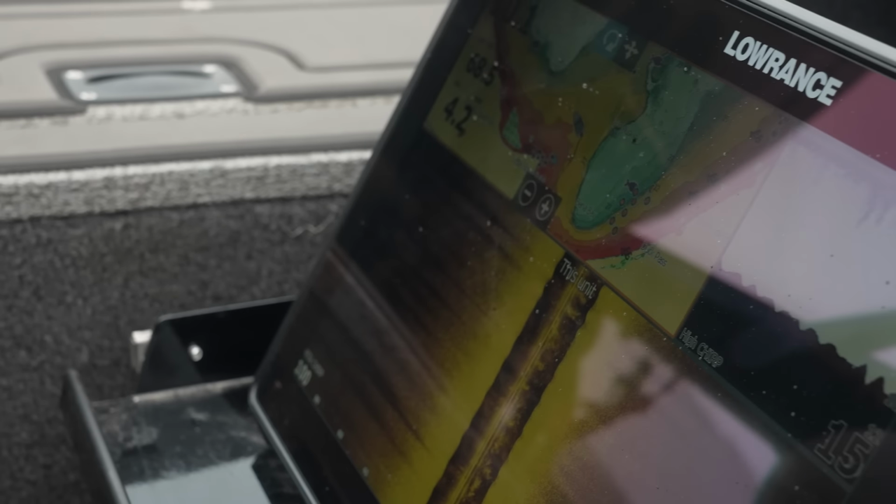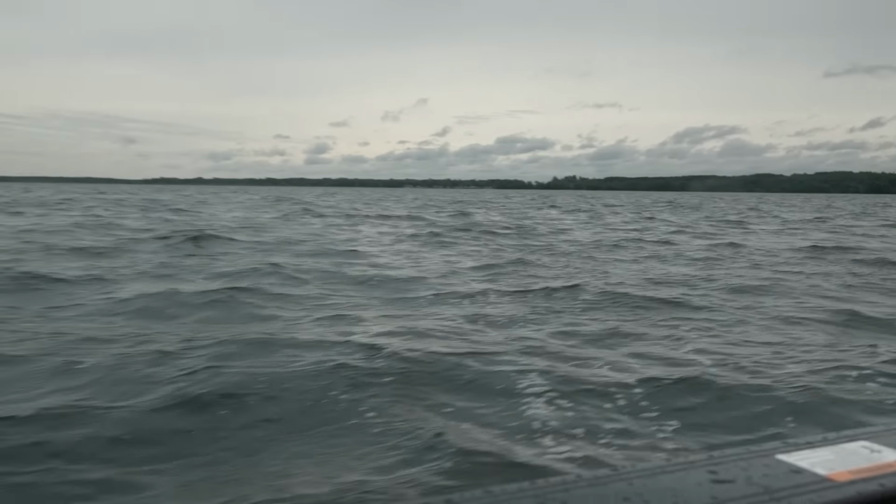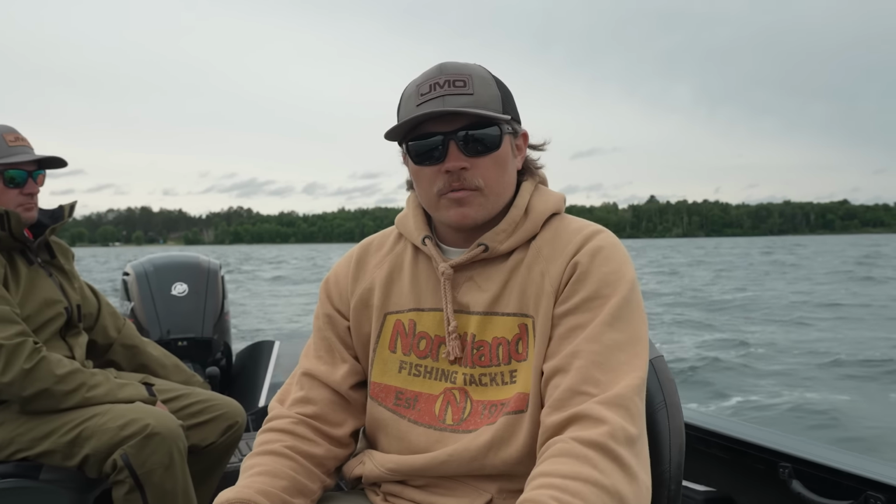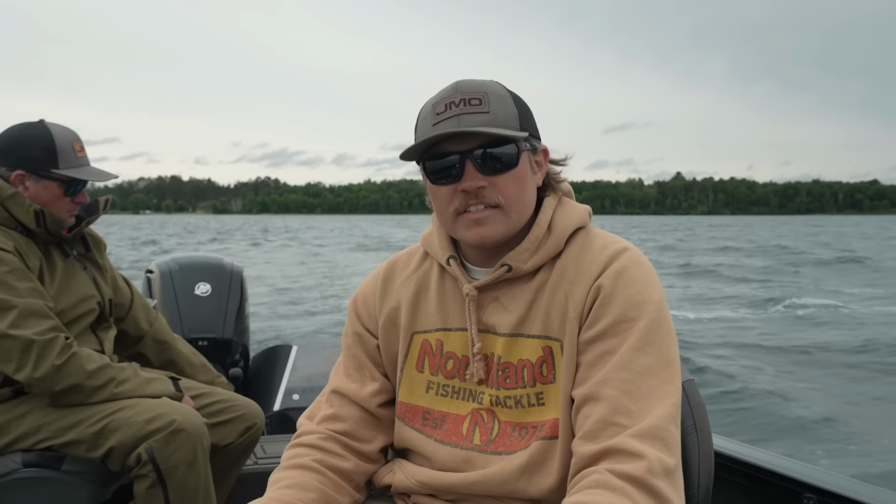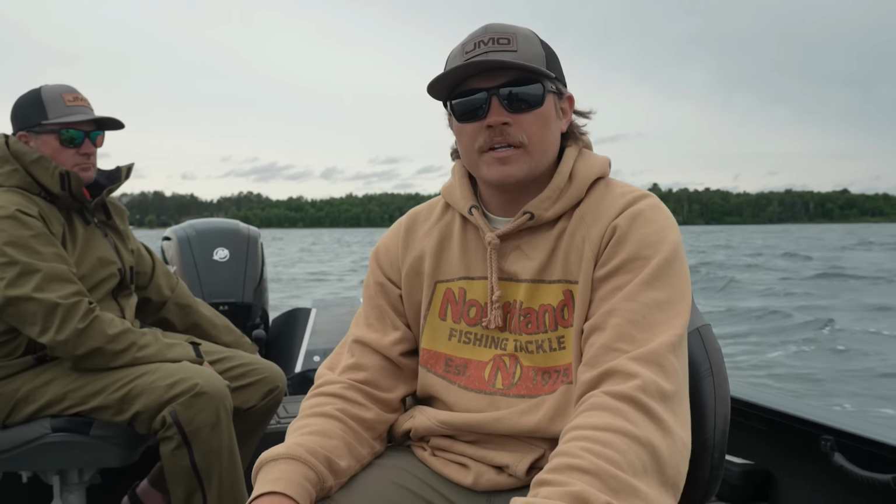This is a perfect situation to find fish with side imaging. Rolling sand in less than 20 feet of water. Lake Winnie is one of the best walleye destinations in the state, and there's a little bit of walleye chop, which is going to help. The water clarity is super clear. Certain times you can see down 15 plus feet. We're probably going to target them in 9 to 10 feet, so this wind should help us get closer to them and pitch our jig and leeches on them.